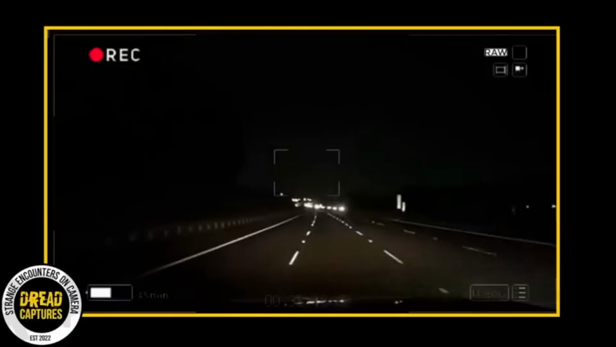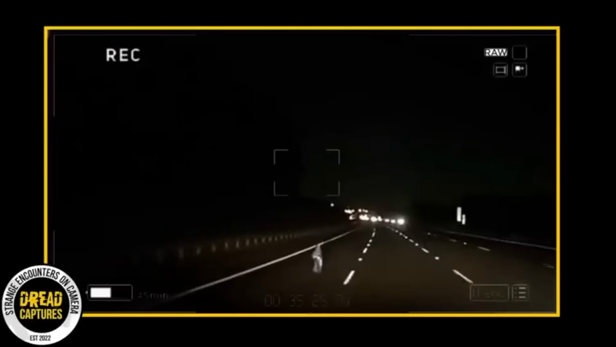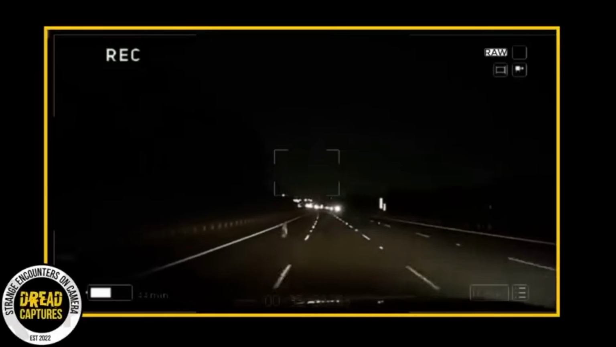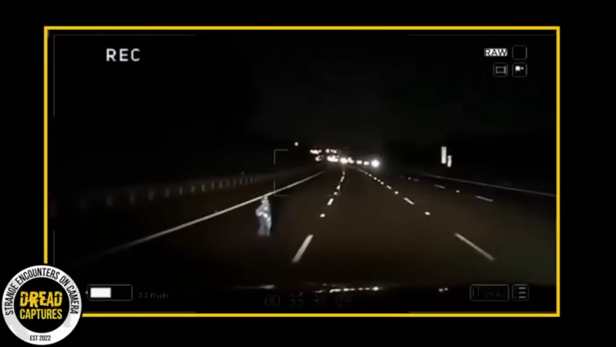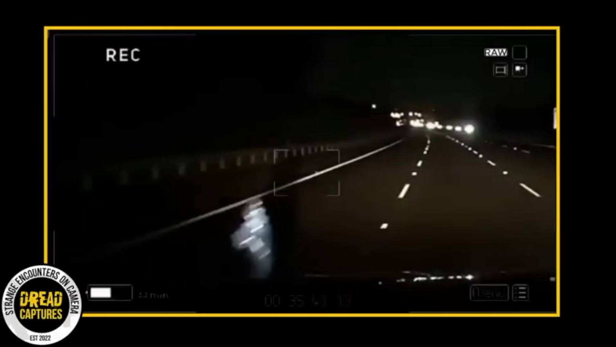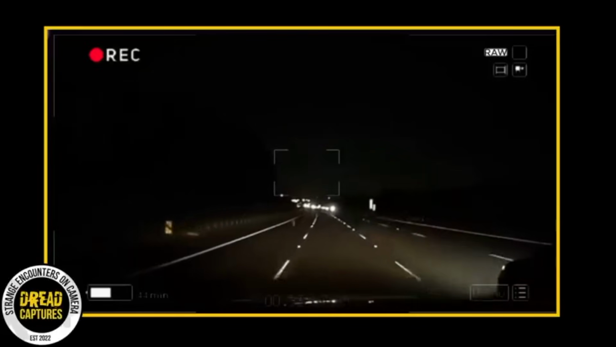People on Facebook who've watched the video say the kid, who's wearing light blue clothes, looks really pale. Like really, really pale, with skin that seems almost see-through. And what's stranger is this kid isn't reacting to any of the cars zooming by. That's pretty weird. I mean, 10 times out of 10, a real kid would be scared or at least trying to get out of the way. That's why most people are thinking this is a ghost.